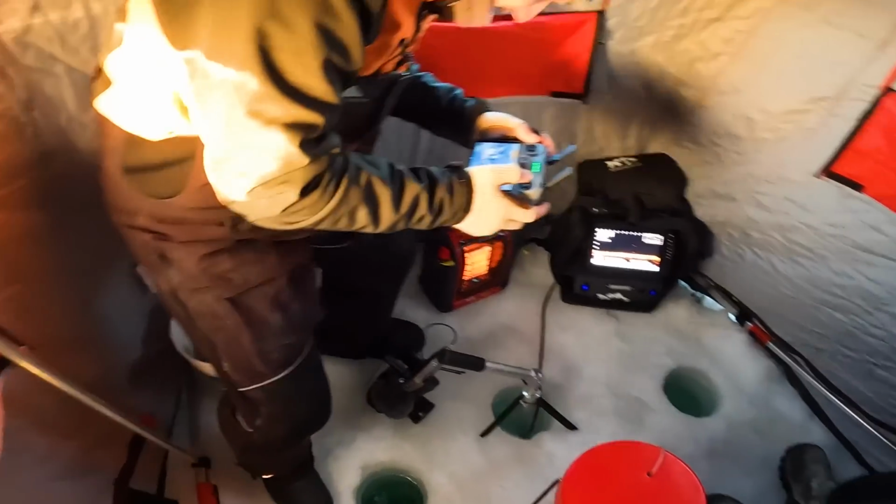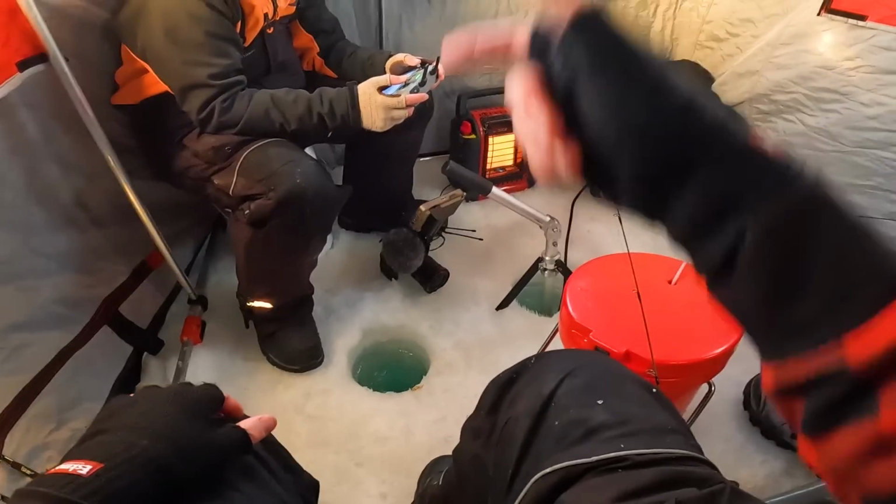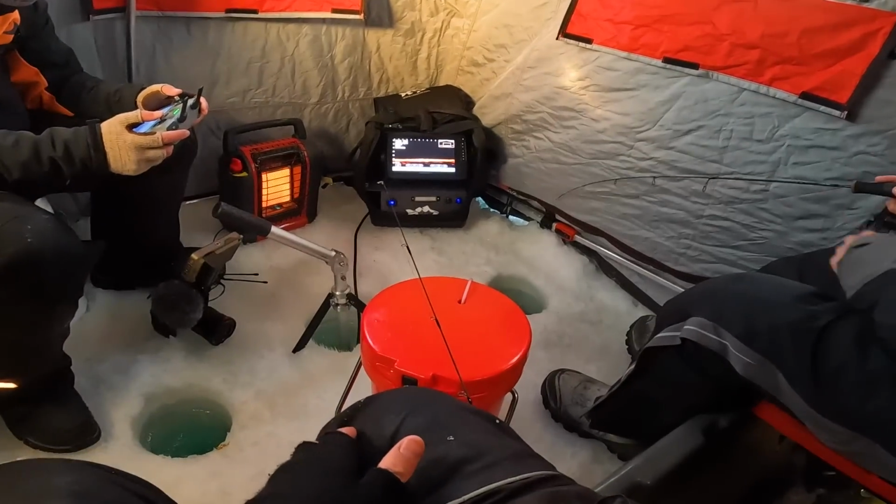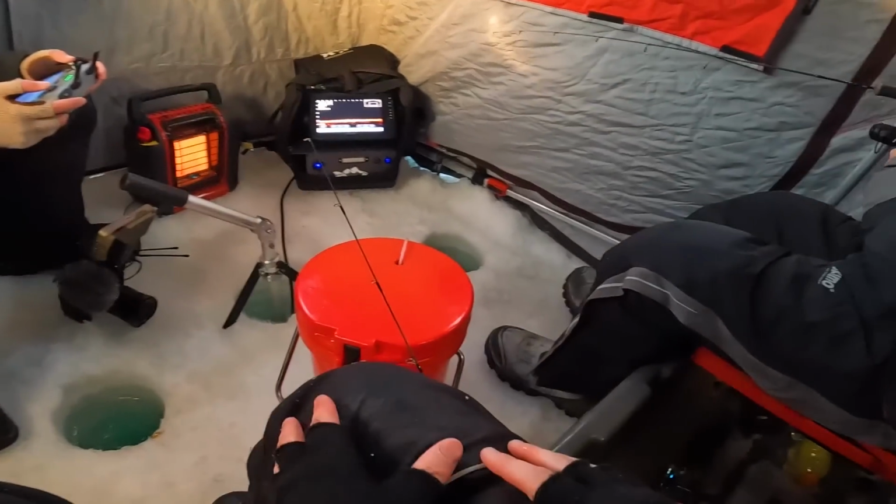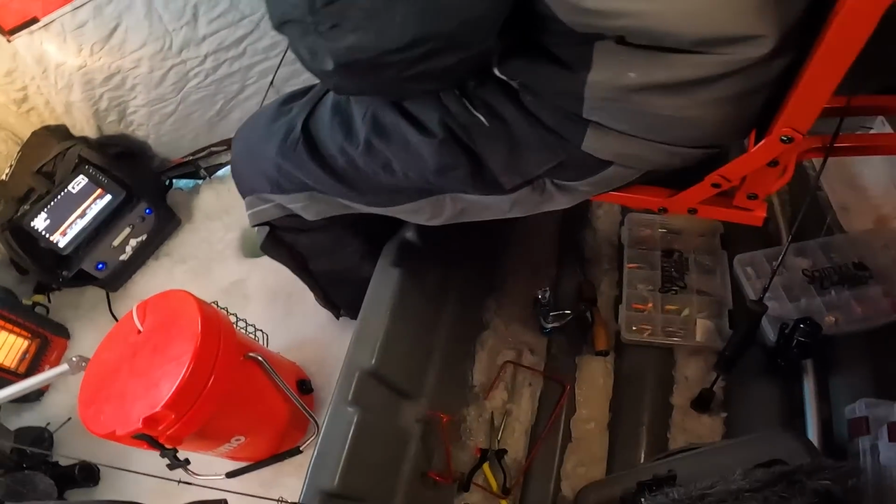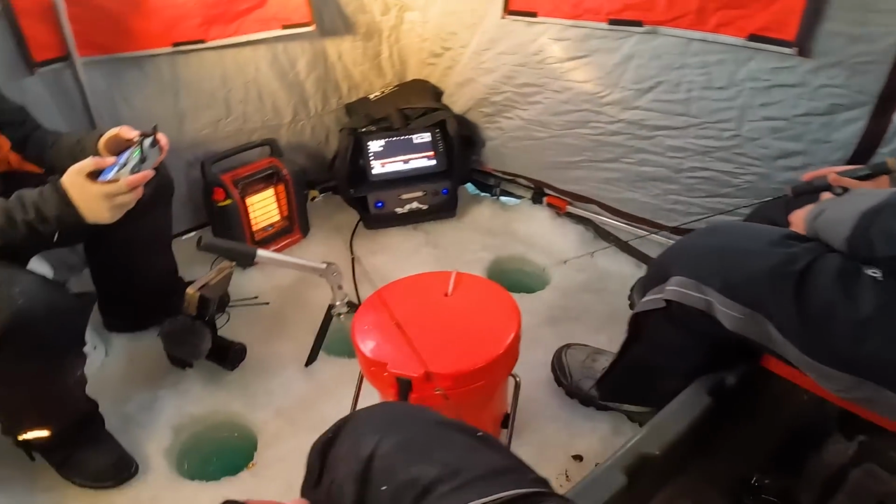We literally are struggling to find stuff to eat tonight, so we have to keep almost everything we catch at this point. So we added that one to the bucket, but thank you for giving me that one, buddy. You're welcome. I appreciate that. I'm just the number one guide today. I guess so. Oh, wow. No tip-ups up? Nope. All right.